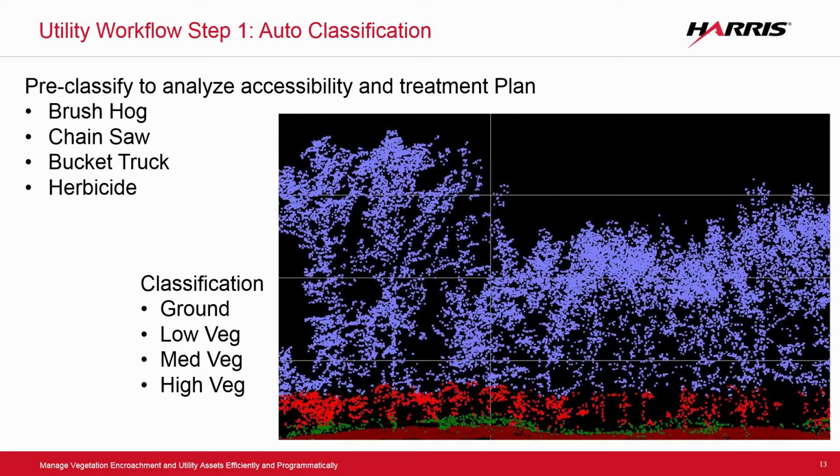So utility companies need to understand, when I'm trying to clear my right-of-way of vegetation, am I needing a brush hog, a chainsaw, a bucket truck? Is herbicide going to answer the bell? So we break this down, and again, these are set up by the utility companies. They will tell us what their critical layers are in terms of how they clear their right-of-ways.